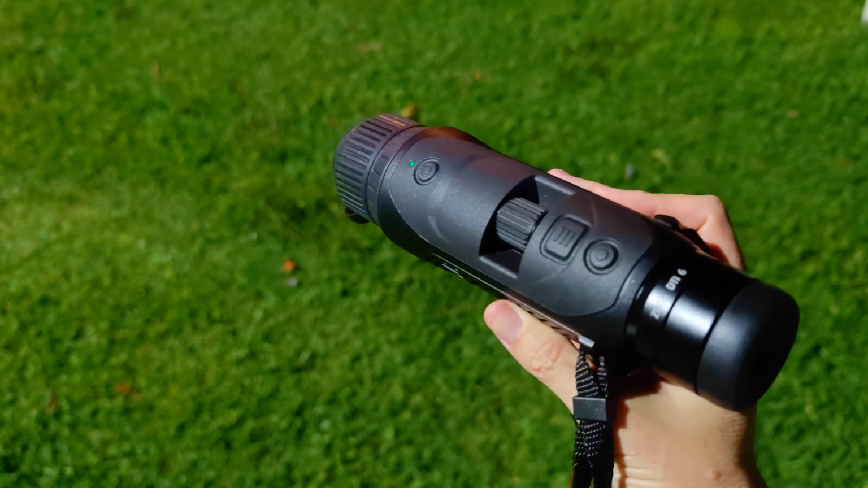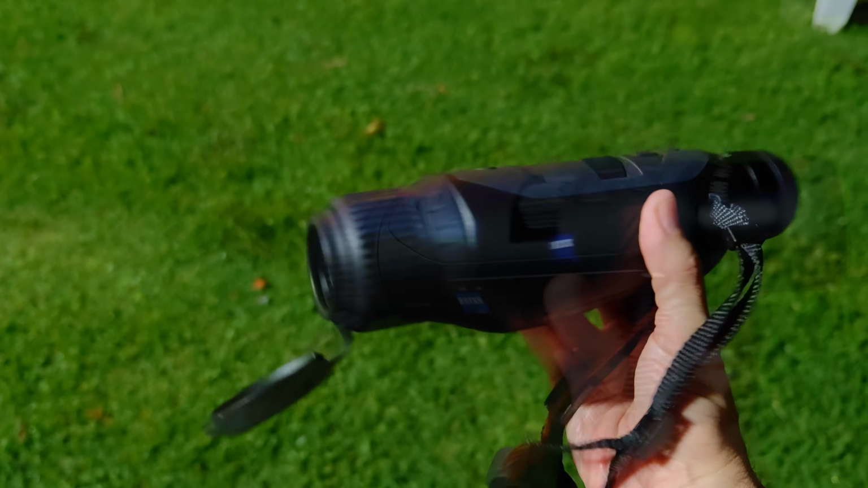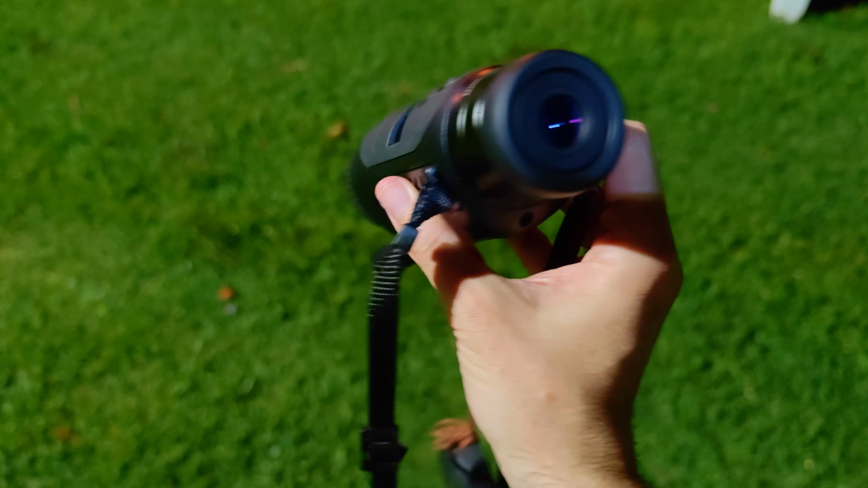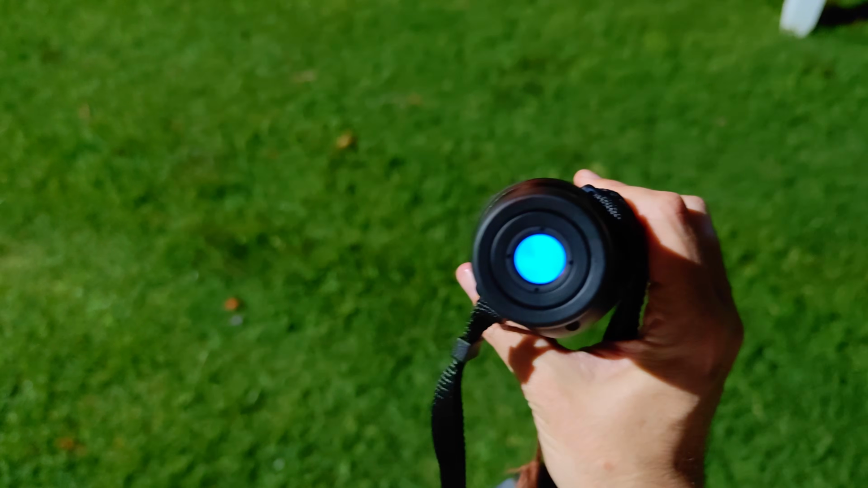The third and final item, a thermal scope. Rather than working with existing light, this device will show us heat emitted by objects and converts them into a visual image. This one's on the higher end. It's a Zeiss DTI 620. I'm not reviewing these devices tonight. I'm just going to show you how these can be used in the field.